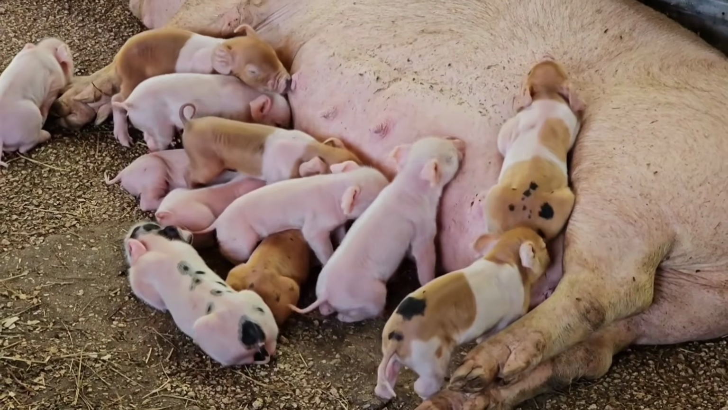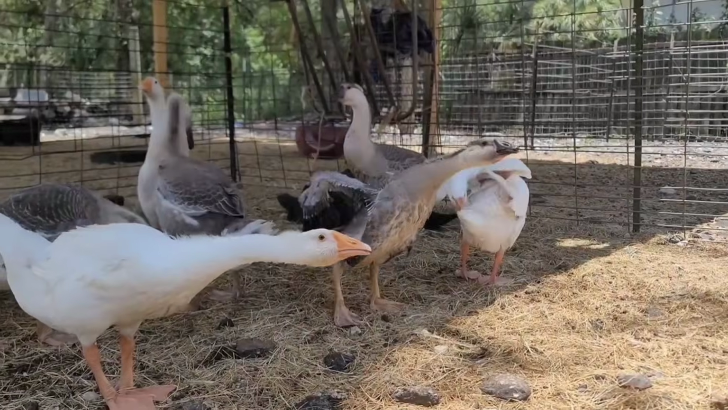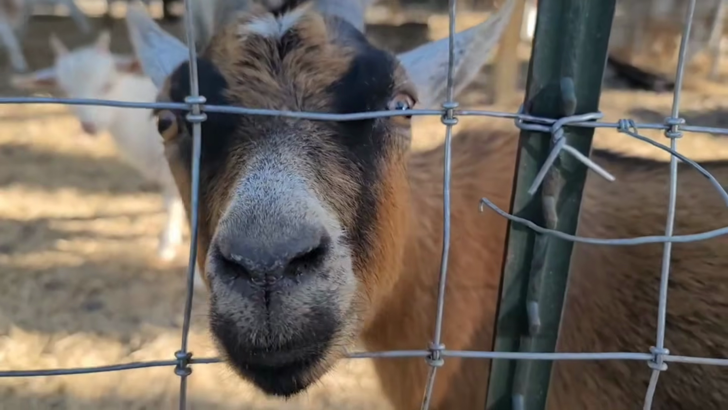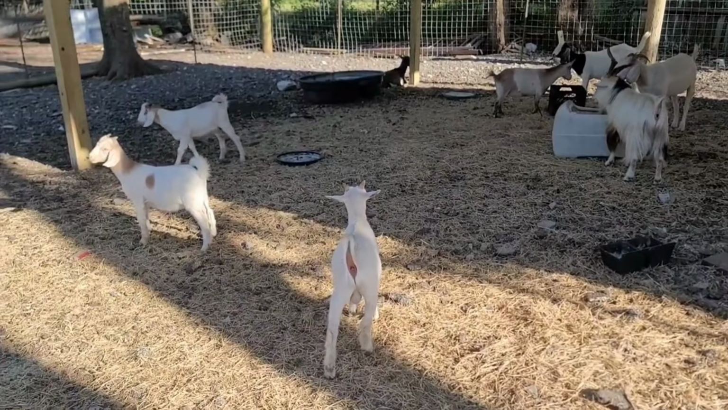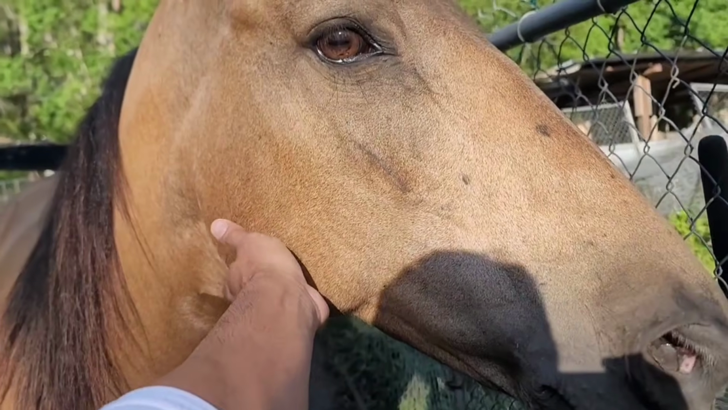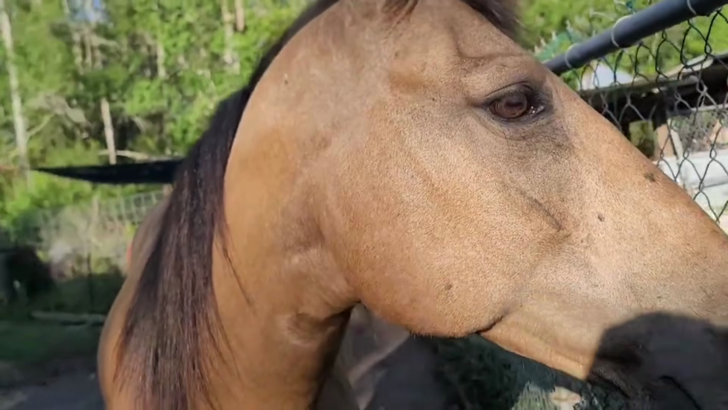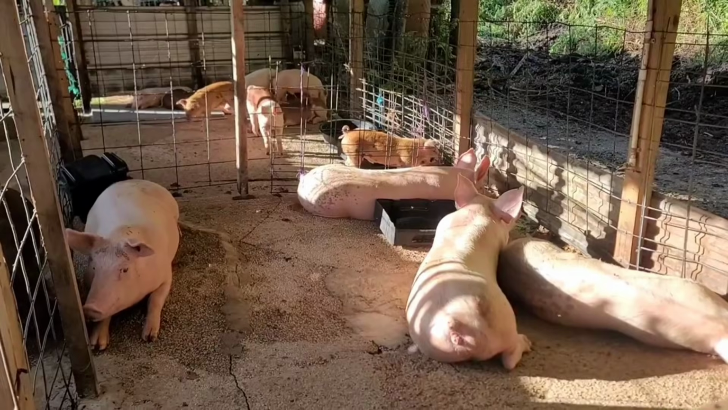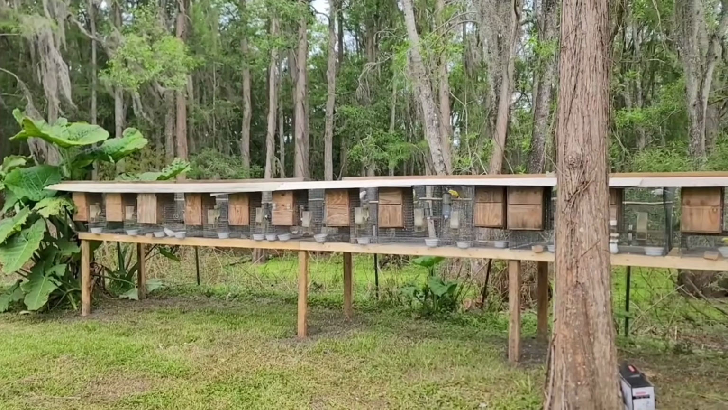This is why I've lost baby piglets. This is why the baby goats kept disappearing. This is why the geese were wiped out almost completely. It wasn't random. It wasn't bad luck. It wasn't just farm life. It was a predator that had been moving through this place unseen, unchecked, taking whatever it wanted, anything that wasn't locked behind wire and steel. The parrots survived because they were protected. Everything else was at his mercy.